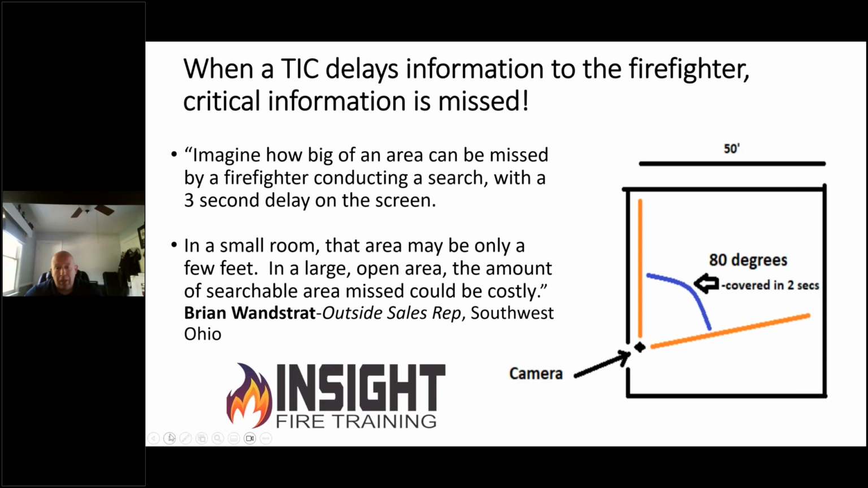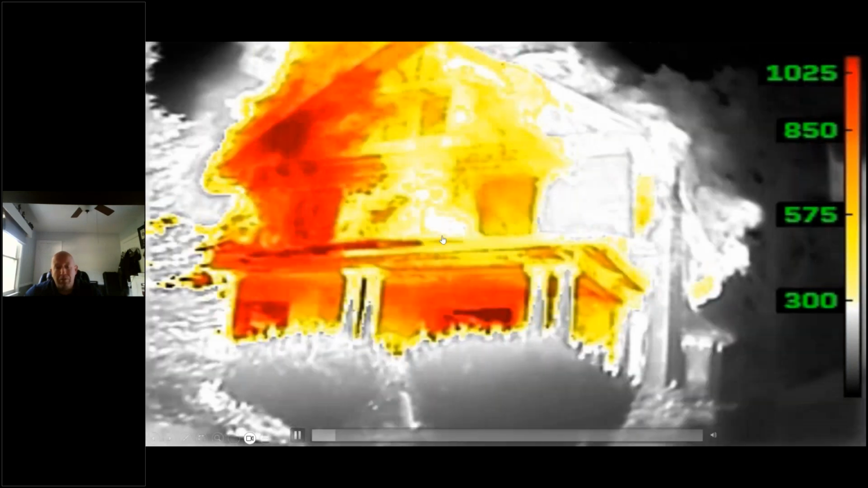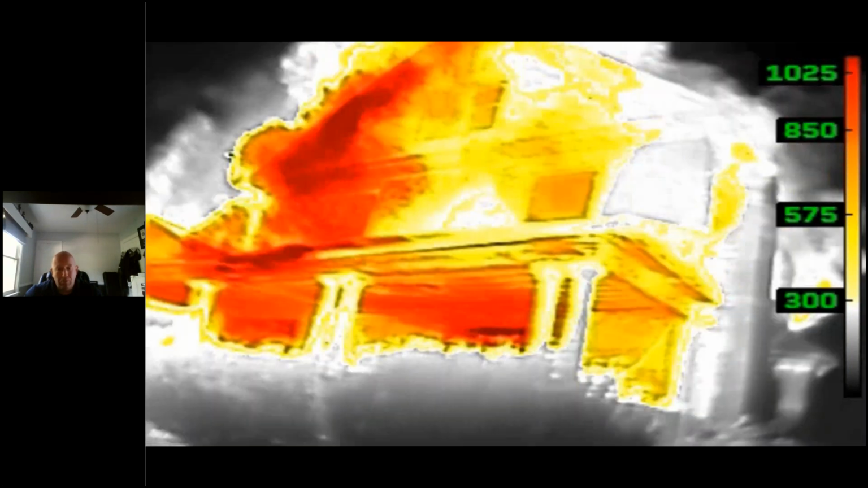You need to understand that we need devices that work in the worst case environments when nothing works well. We need the anvil of thermal imaging cameras, and they need to keep working on it because we're not there yet. Check out one of my instructors at a rocking house fire and see why this outperforms many, because as he's moving, this camera keeps up and you see where the fire is, where it's at, where it's been, and